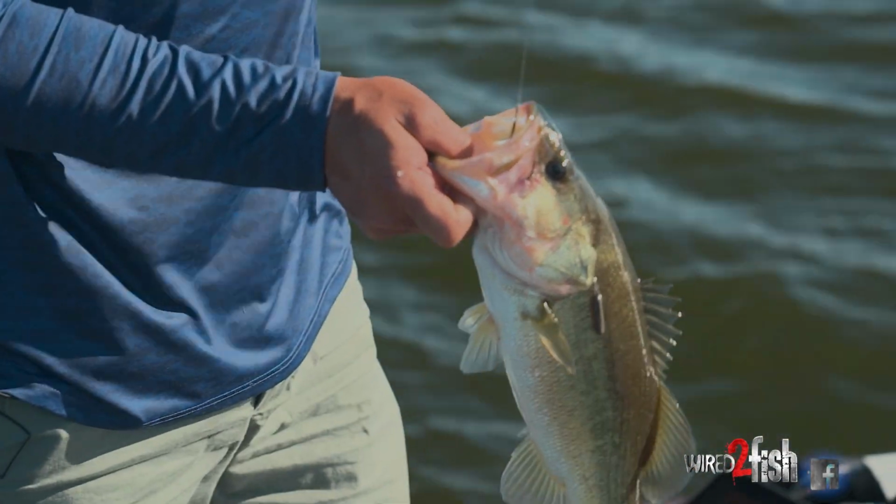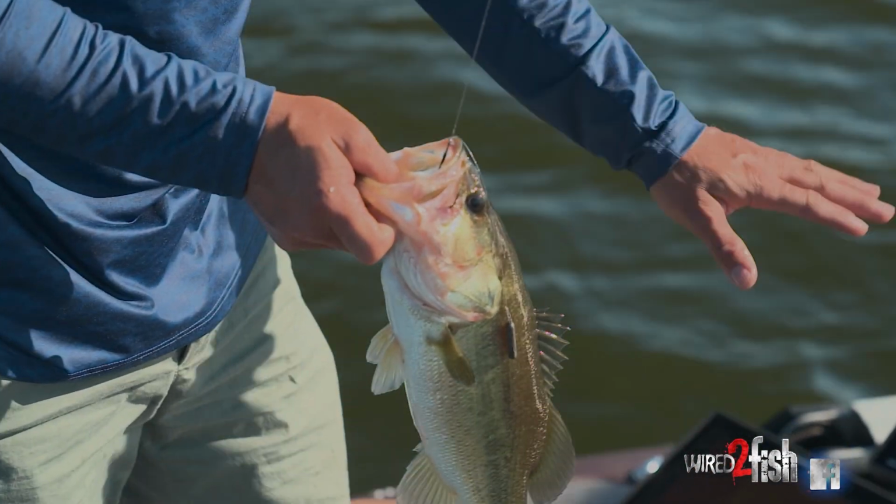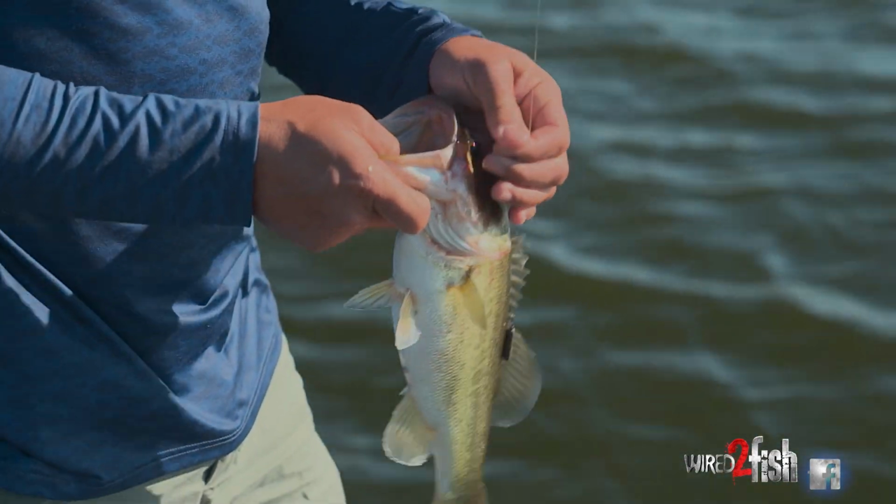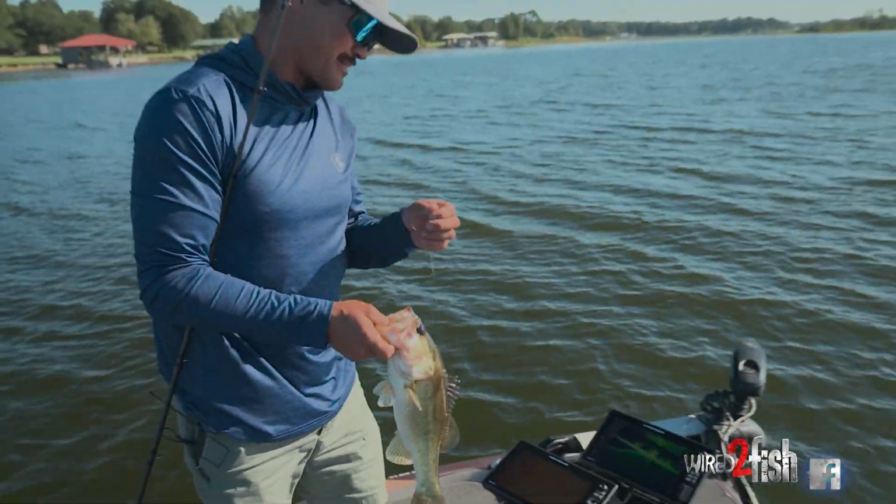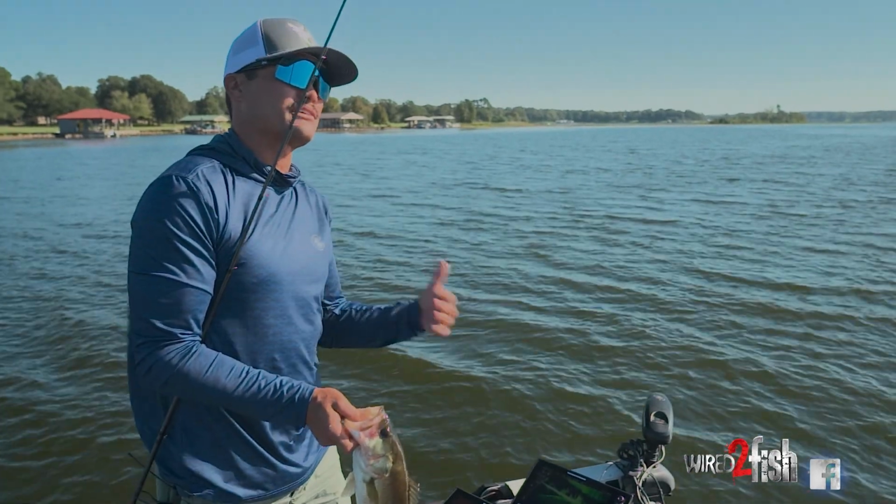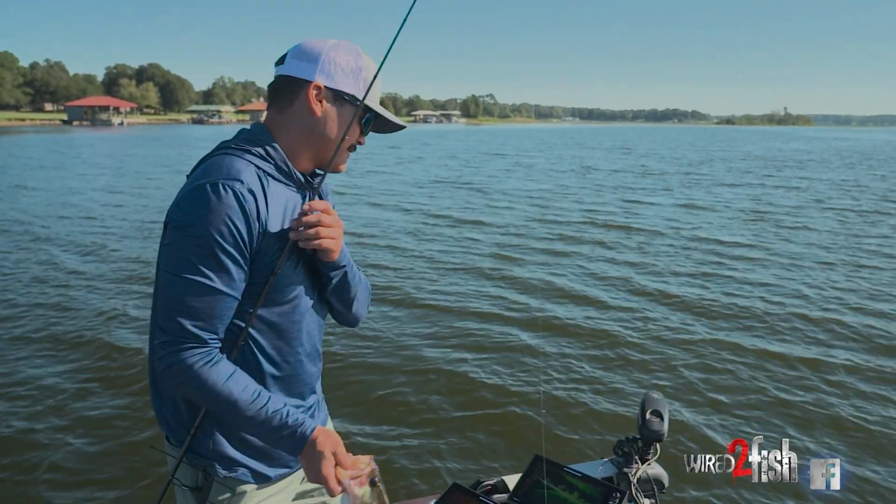And then we knew exactly where to make that cast because that bluegill bed is so apparent. That grass line is so apparent, and you could just make those pinpoint casts, man. These are little ones, but it's showing you that there's life there, and that's how you figure out what's going on that day.